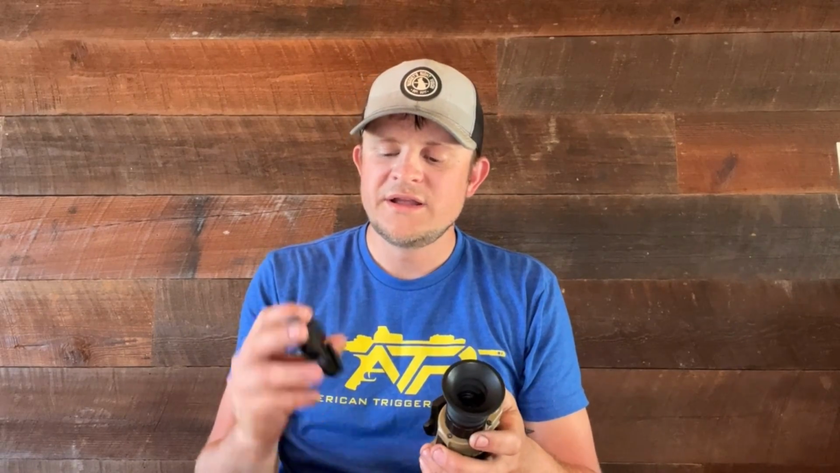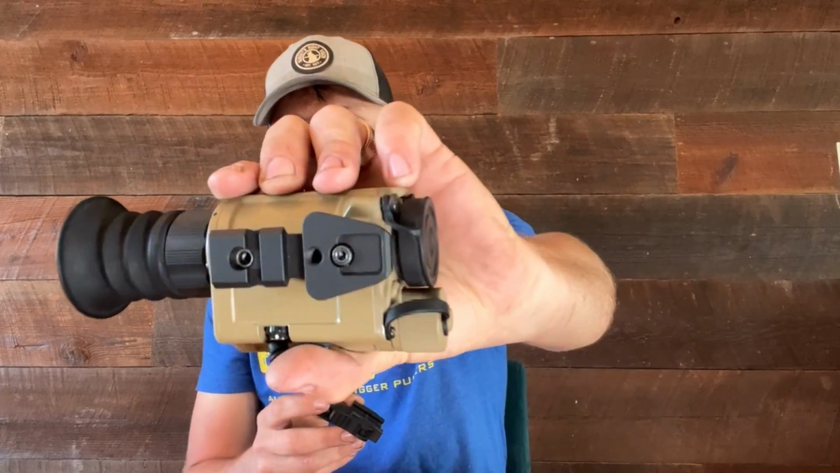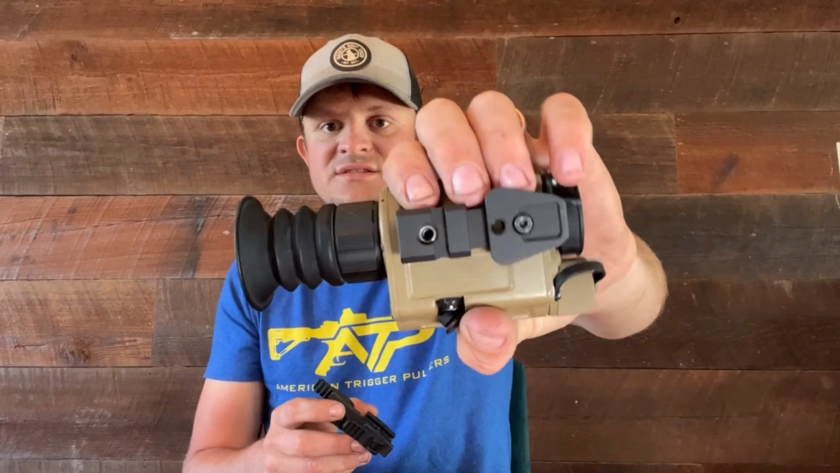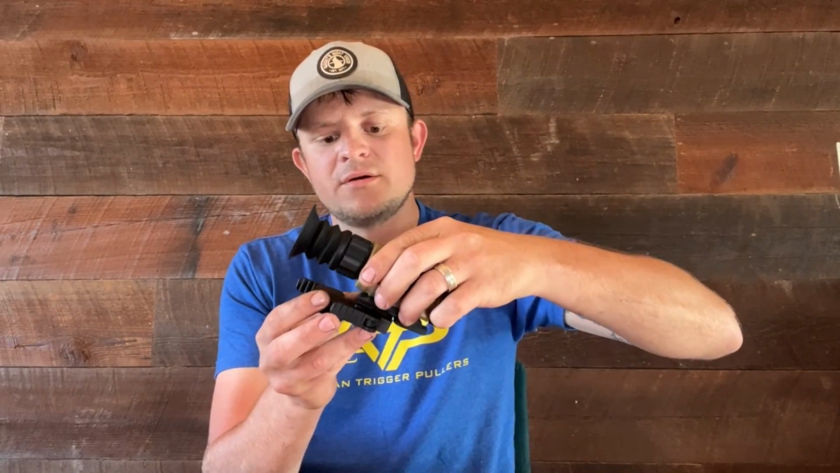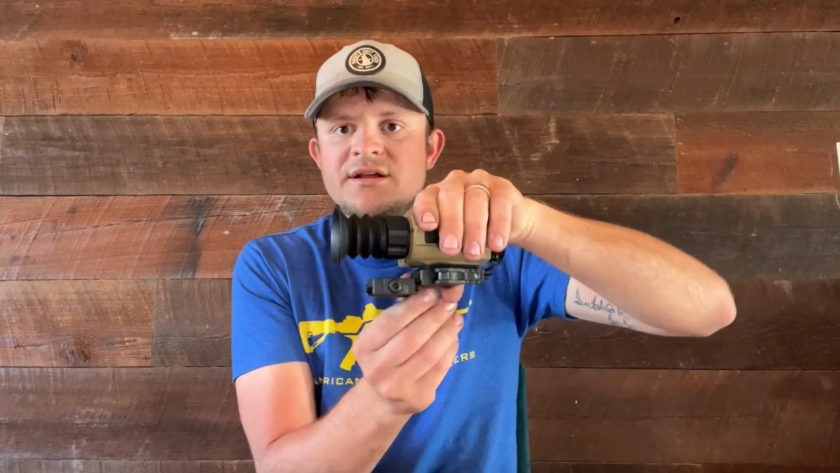So another thing is, say you want to run it as a helmet or handheld, and you stock up on your pigs or coyote, and you put your rifle in your tripod. All you have to do, if this is already mounted to your rifle platform, so that's for your helmet mount. You can also use this as the clip-on. So that's a pick rail. You just put that on there, click it on, and then this is already clicked on there.